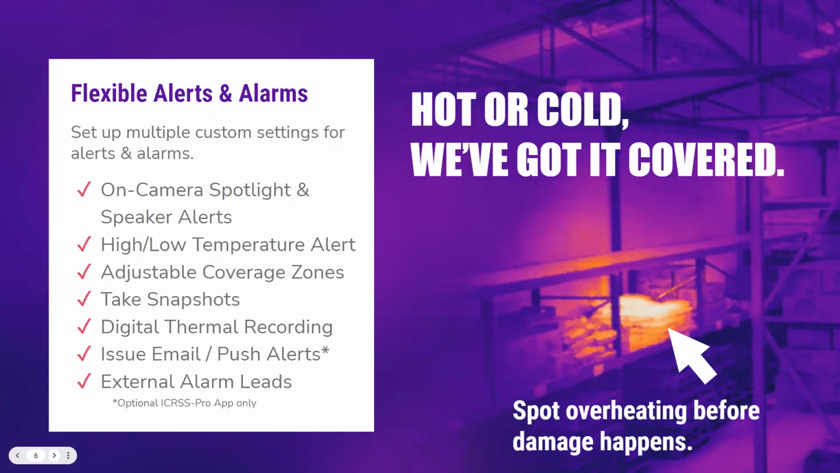With that, you'll have an on-camera spotlight and speaker alerts, your high and low temperature alerts like I discussed, and like I mentioned, your adjustable coverage zones. You'll have the ability to take snapshots from that, and digital thermal recording. So you're going to record in both your standard imaging and your thermal imaging as well. It'll allow you to then issue email alerts, but more importantly, your push notifications. Do keep in mind your push alerts can only happen with our ICRSS Pro app, so you won't be able to have that capability with the IC View app. And you'll also have external alarm leads that can come right off the camera, or you can actually pull right from the recorder itself.